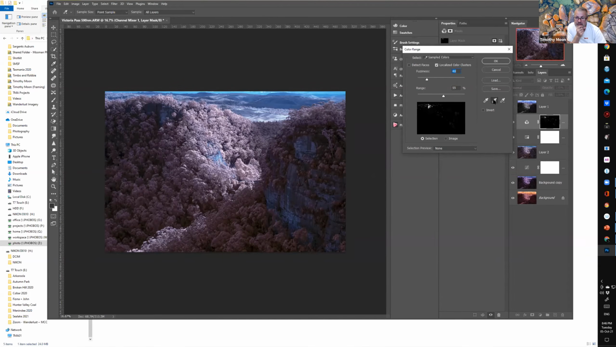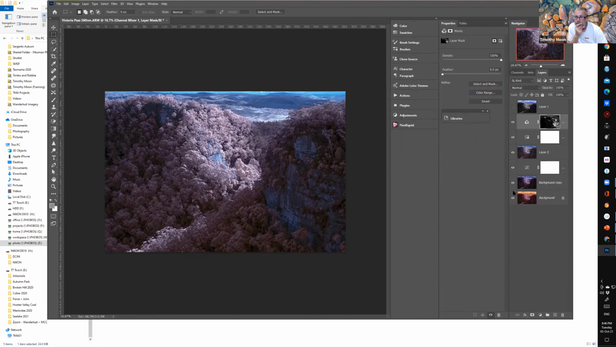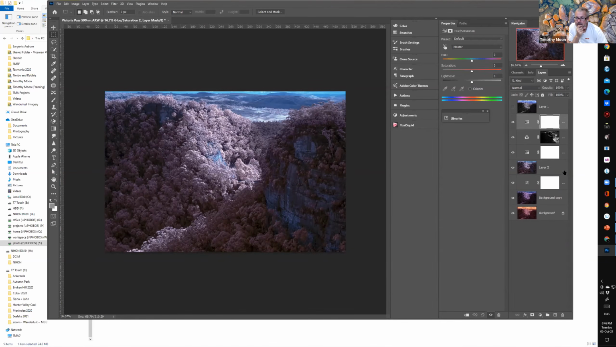I did the wrong one there. I should have had a plus. Let's keep on going here. We'll go back to where we were. So we'll just sample a few of these blues. All right, so we'll take that, and then I'll do a Hue and Saturation, and I'll put that mask in the Hue and Saturation, and then I'll go back to my Hue and Saturation, and we'll try doing the same thing. And you'll see now where it's only applying to the blue that I selected.